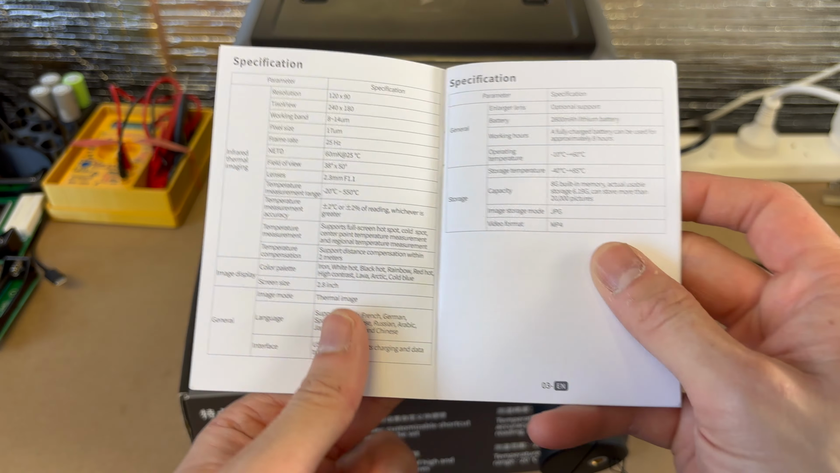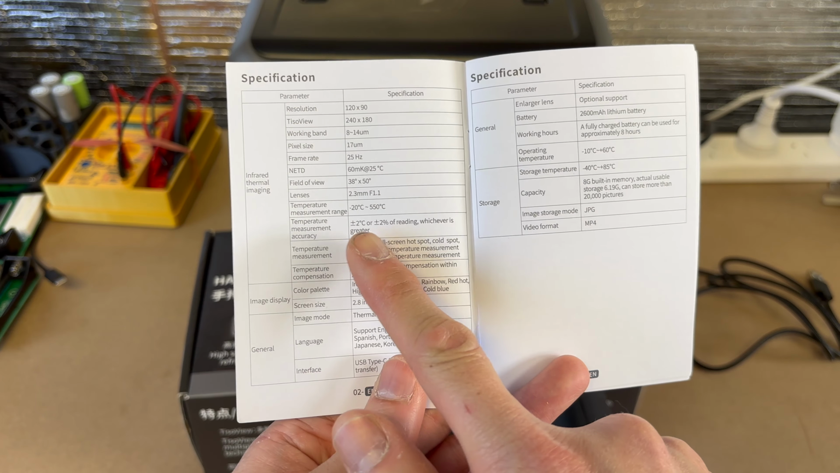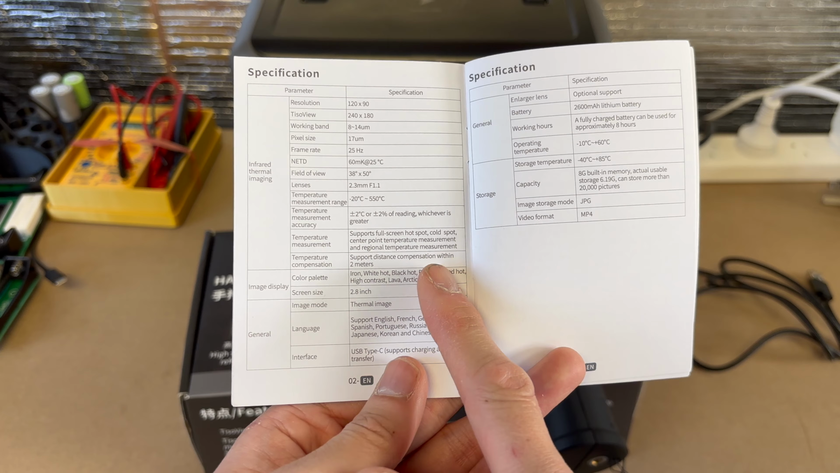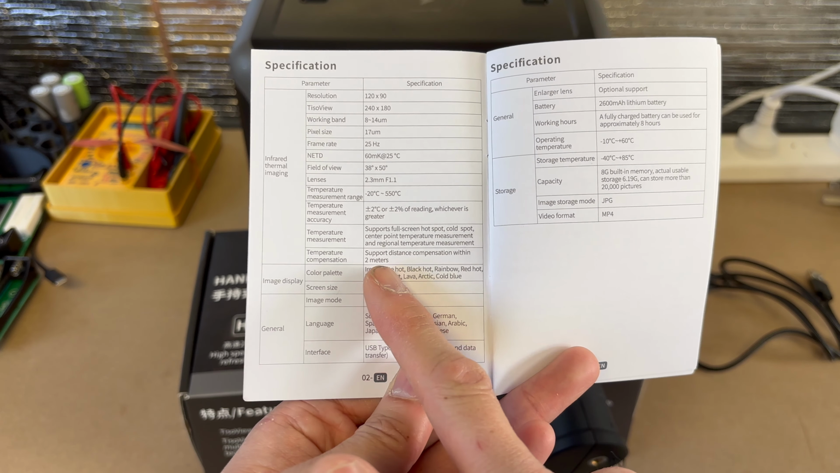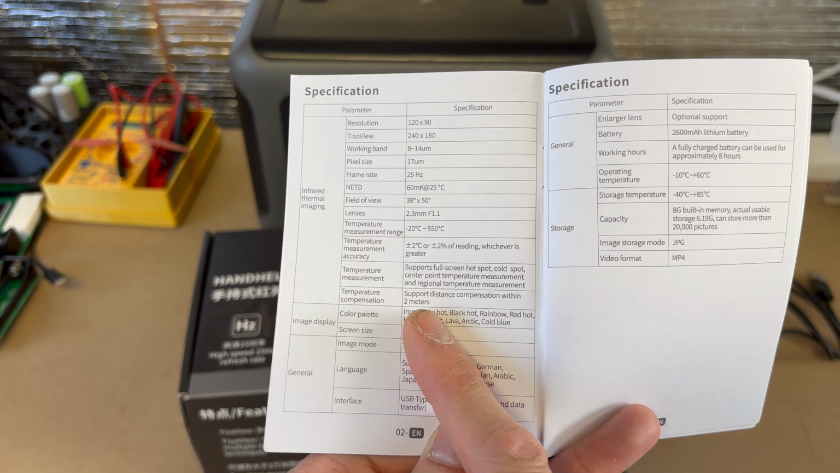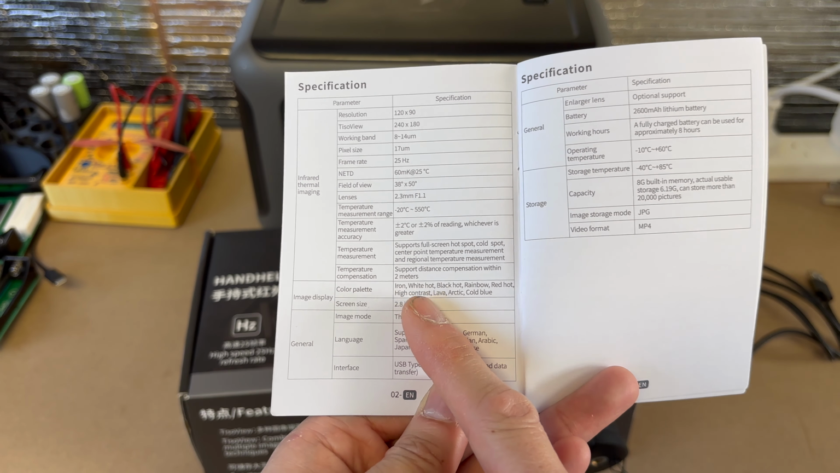Let's look at more specifications here. It can do between minus 20 degrees Celsius and 550 degrees Celsius. That is a lot, okay? Distance compensation within 2 meters. So I guess that means if you're pointing, you know, far, 2 meters is the kind of limit which you can gather data accurately.